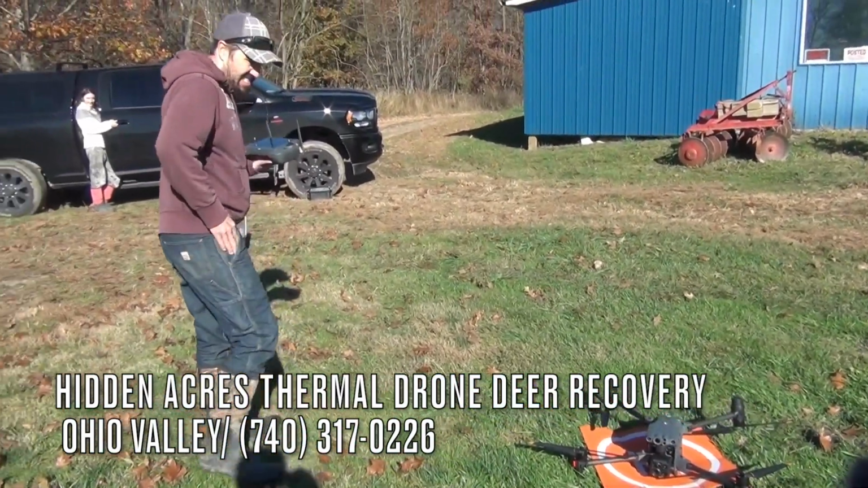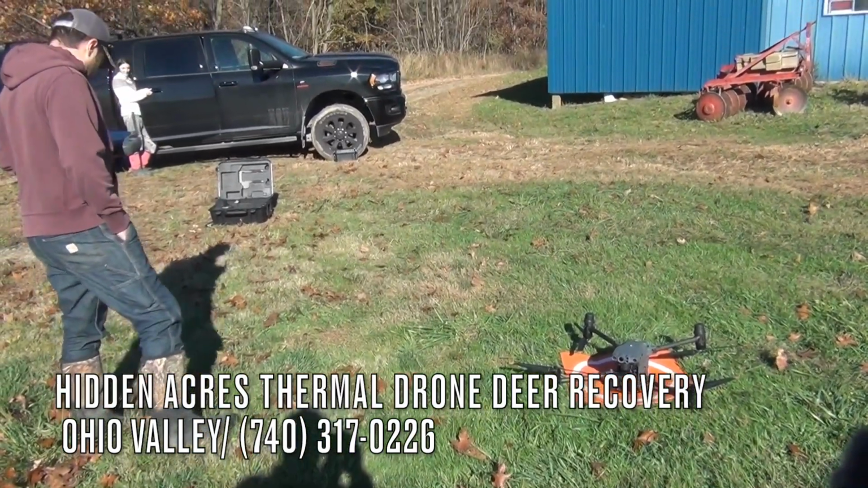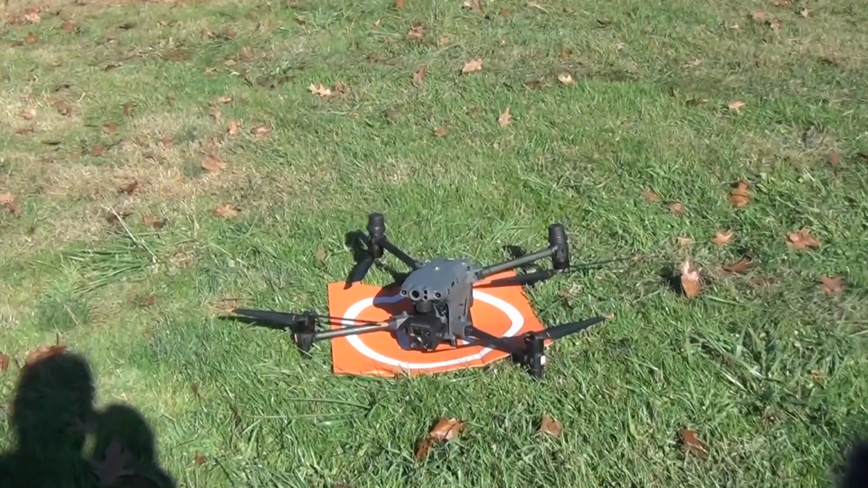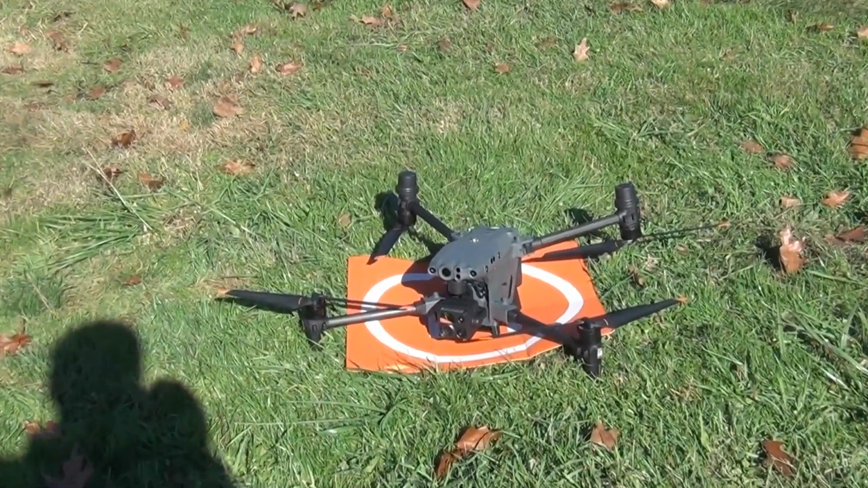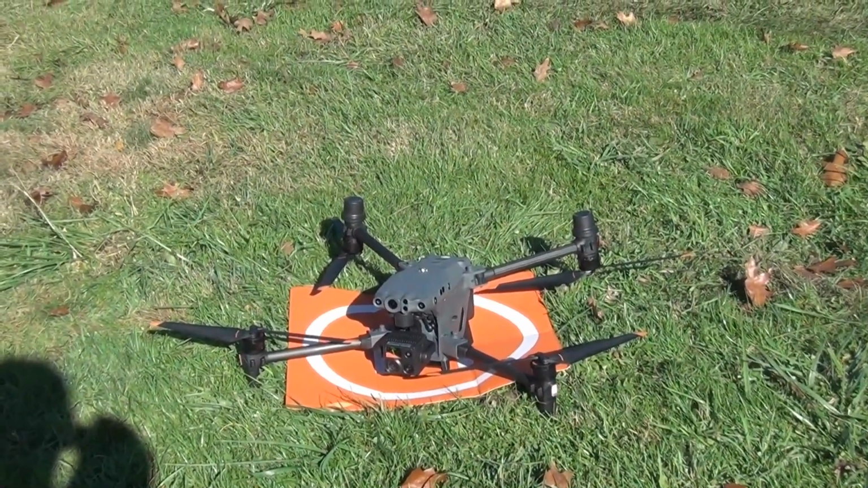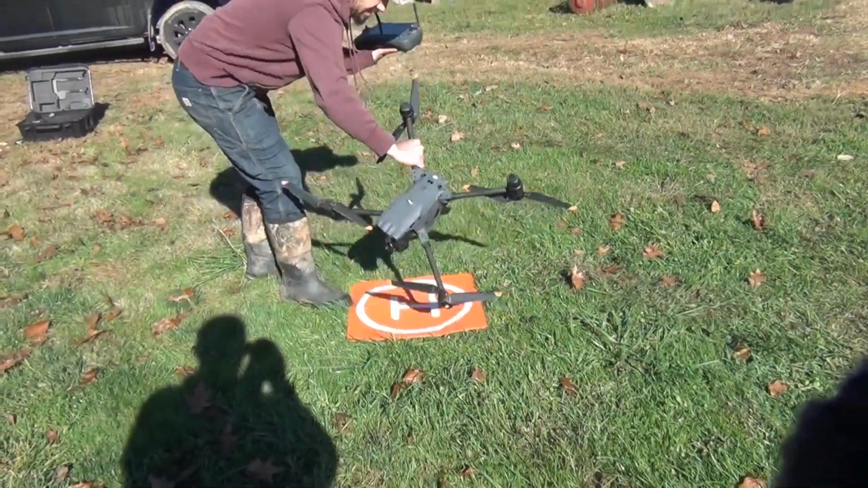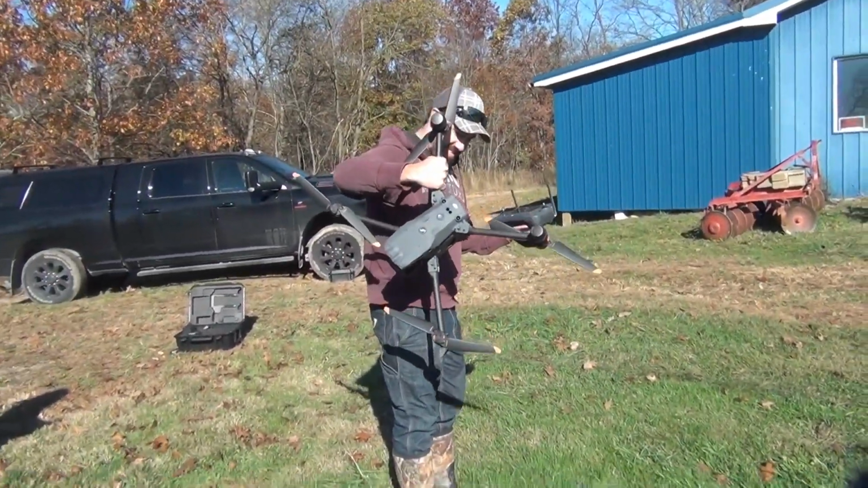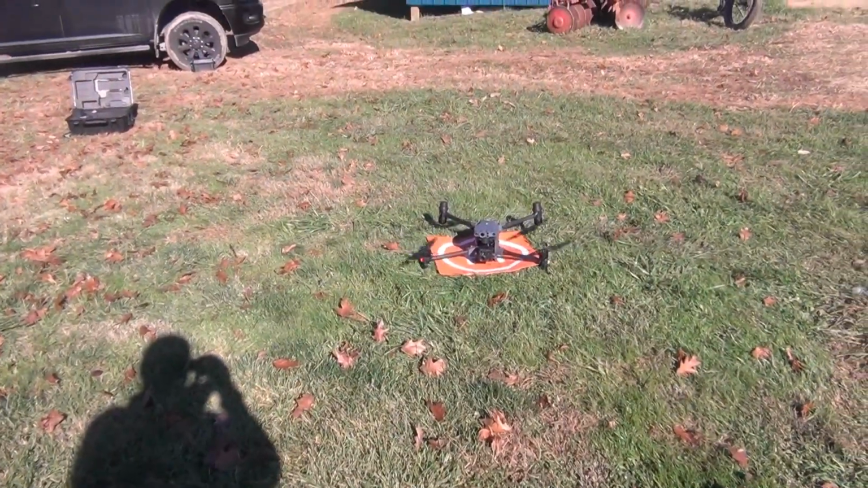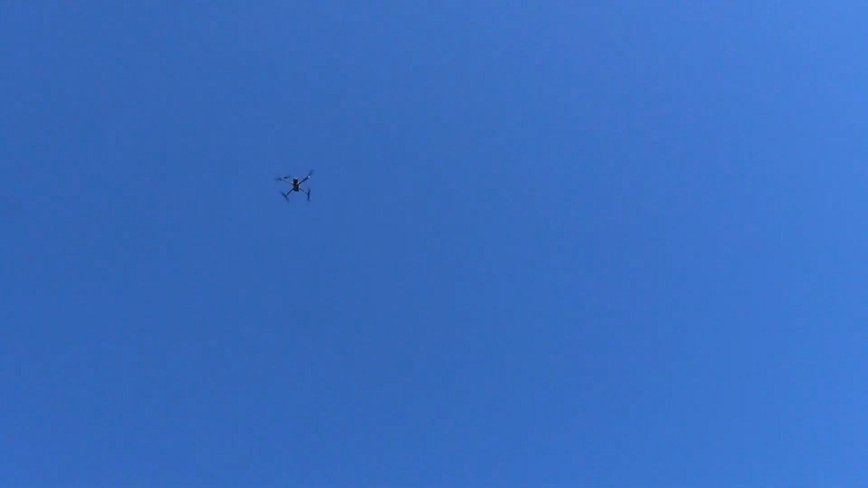Now, Corey was explaining to me how this works, and it is a little bit challenging during a bright sunny day, but we're going to see what we can see. Really neat looking piece of machinery, and it doesn't look that big on camera, but how much does that thing weigh, Corey? Do you know? 4.5 pounds, I believe. 4.5? You can pick it up for size against me. Yeah, and Corey's not a little fella. Here she goes. That thing took off so fast. Alright, and there she goes.